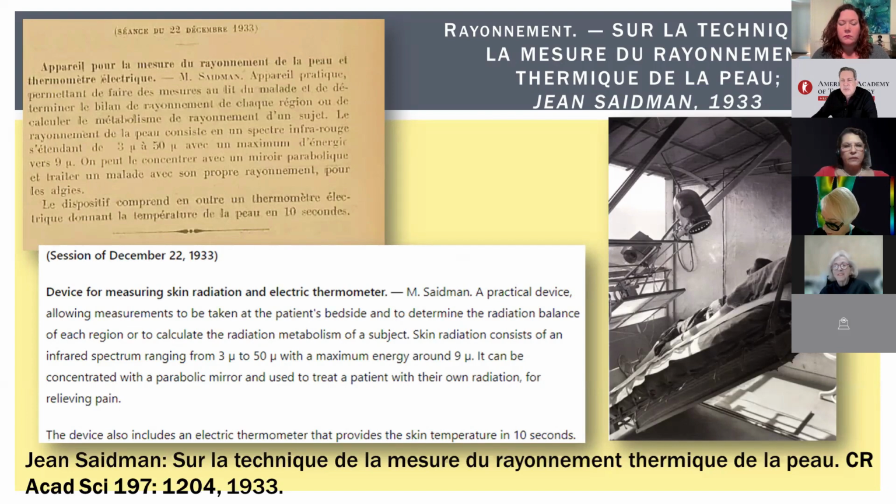While Seidman introduced thermography in 1933, it wasn't until 1956 that Lawson used it for diagnosing breast cancer. So it's not just 60 or 80 years of thermography. It's actually over 90 years of medical infrared science.